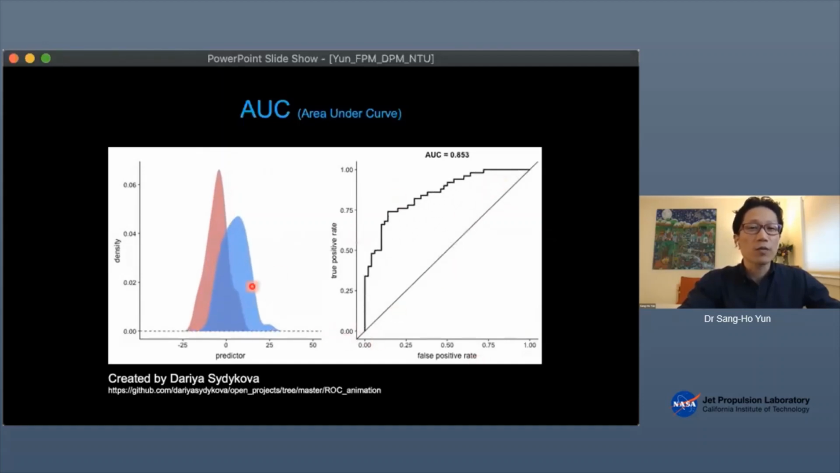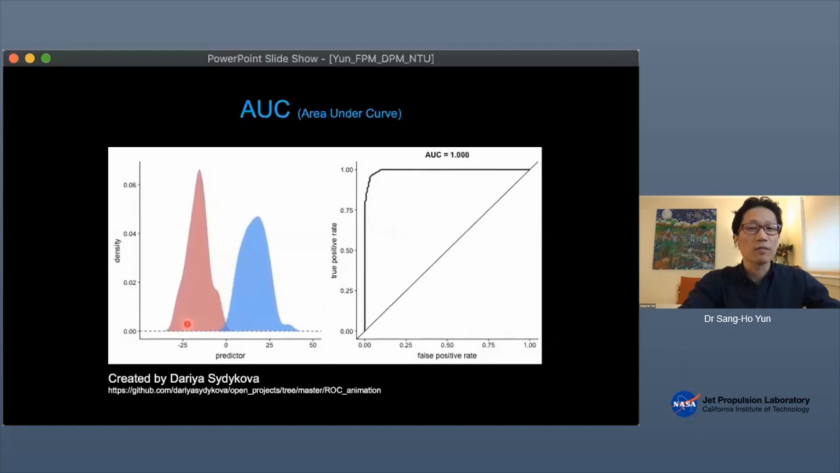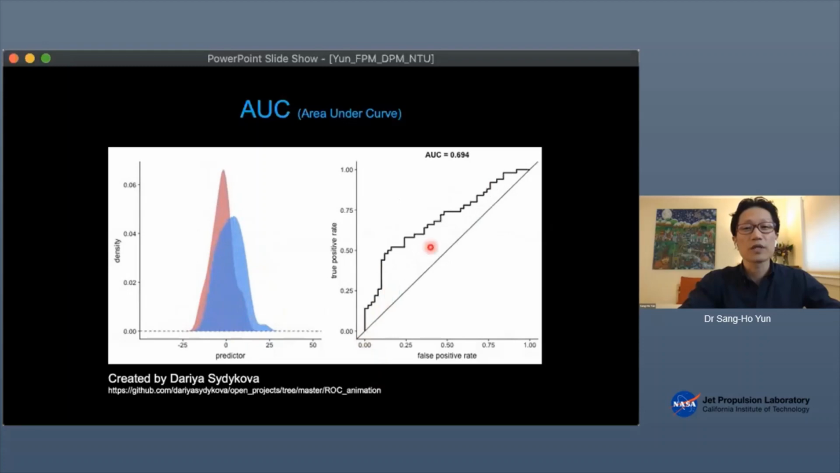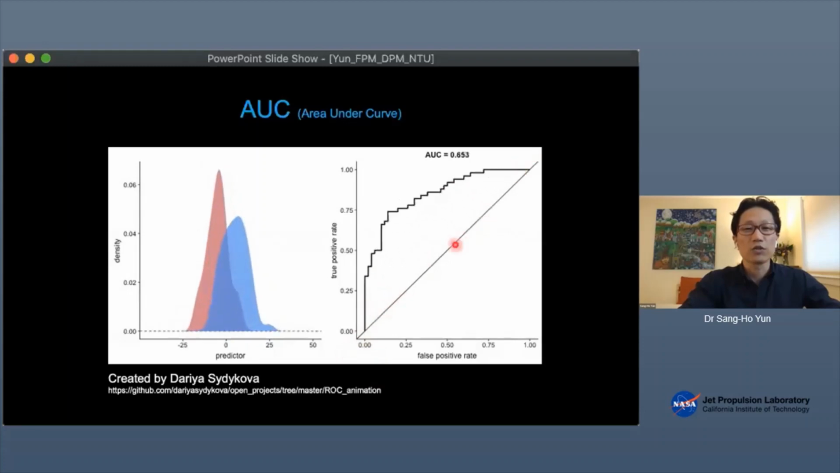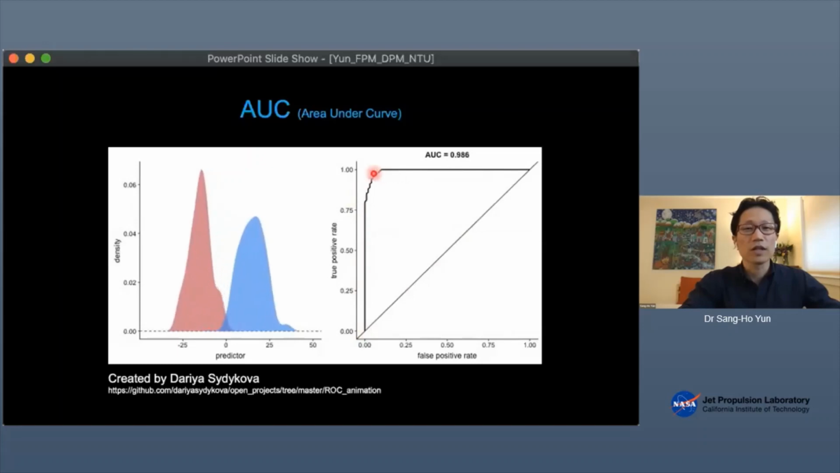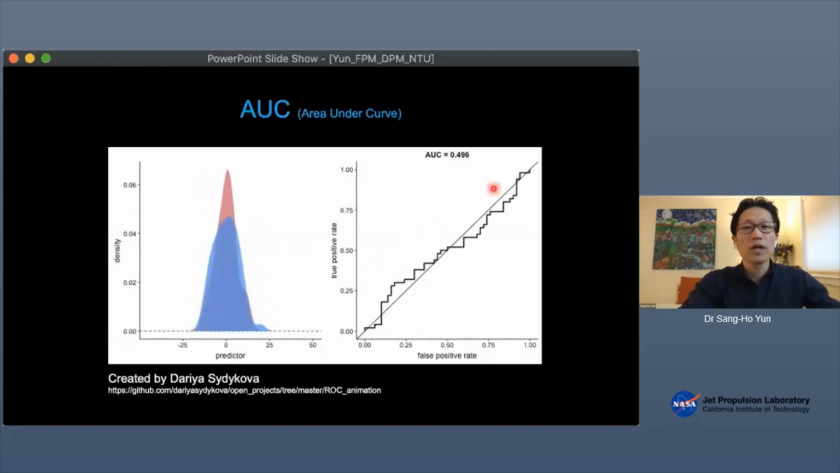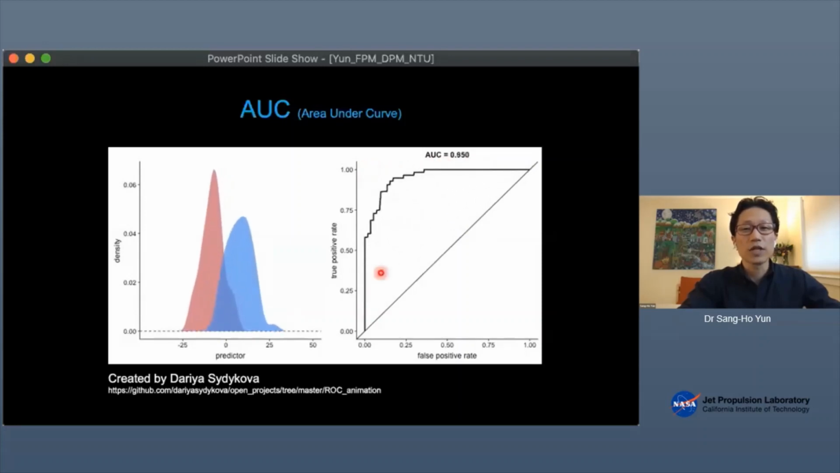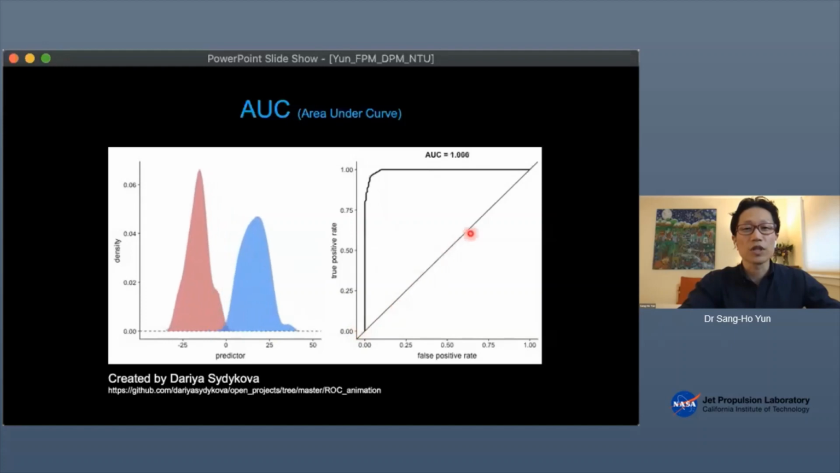What does it look like when the signals have much overlap versus no overlap? With no overlap, it's basically a diagonal line. It's a useless detector. A perfect detector, on the other hand, is going to have an L shape, and the area under the curve becomes 1 in that case. For a useless detector, AUC is 0.5.